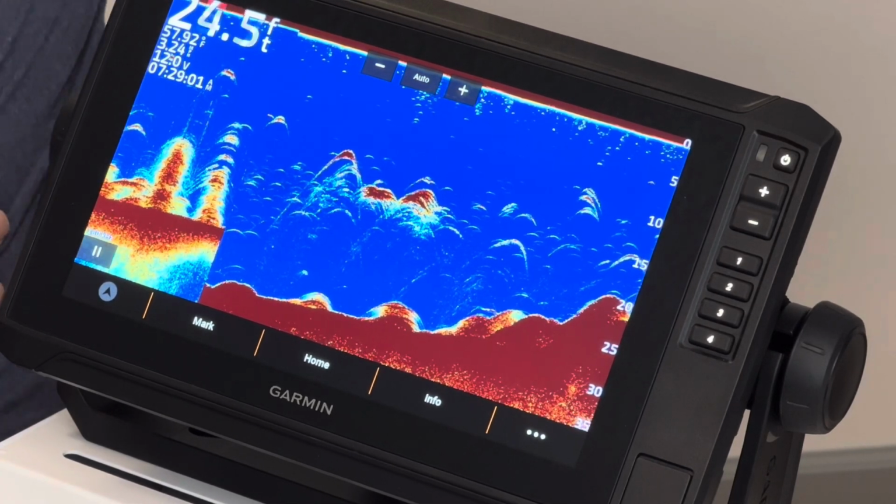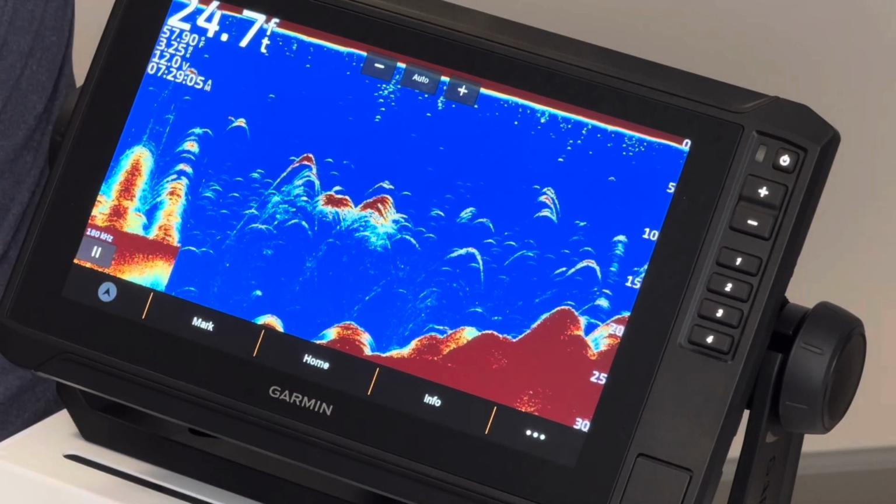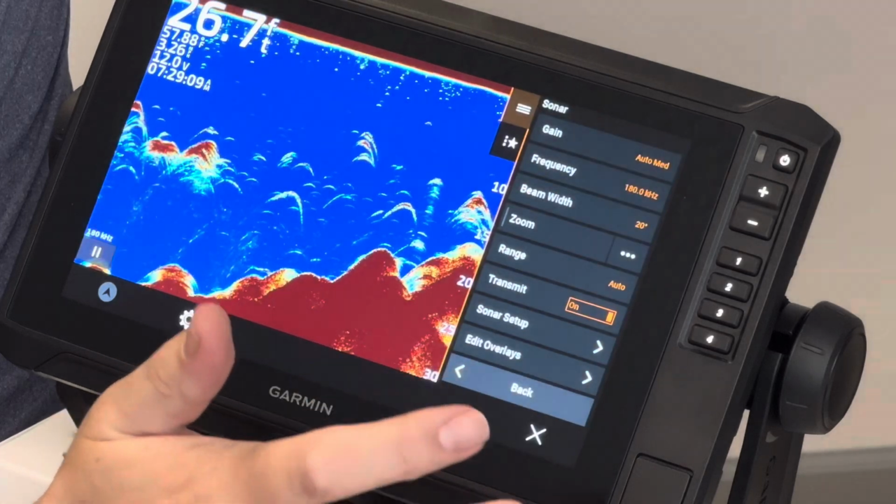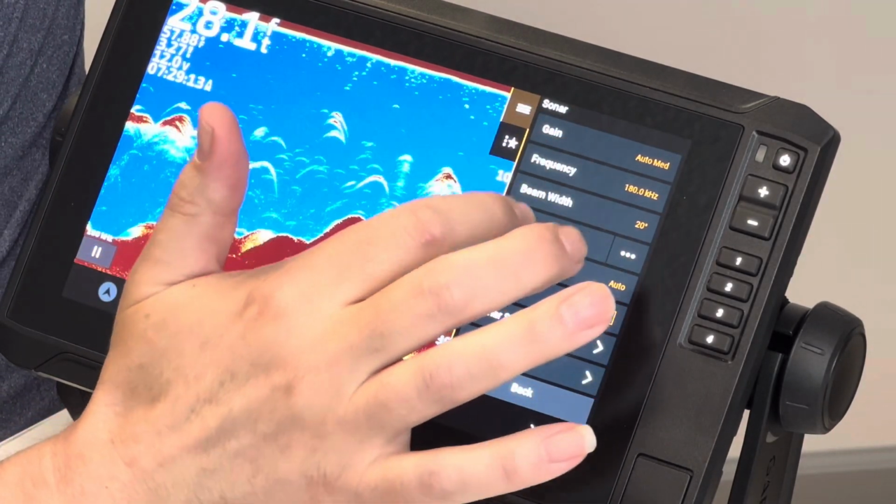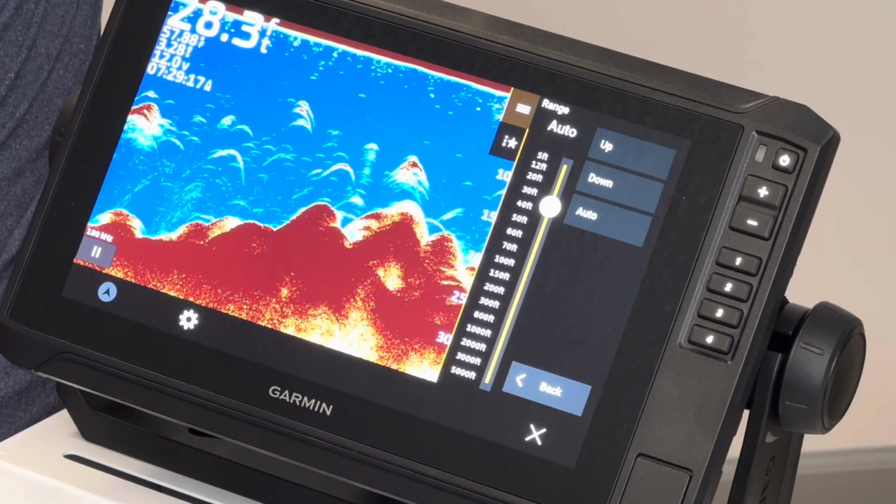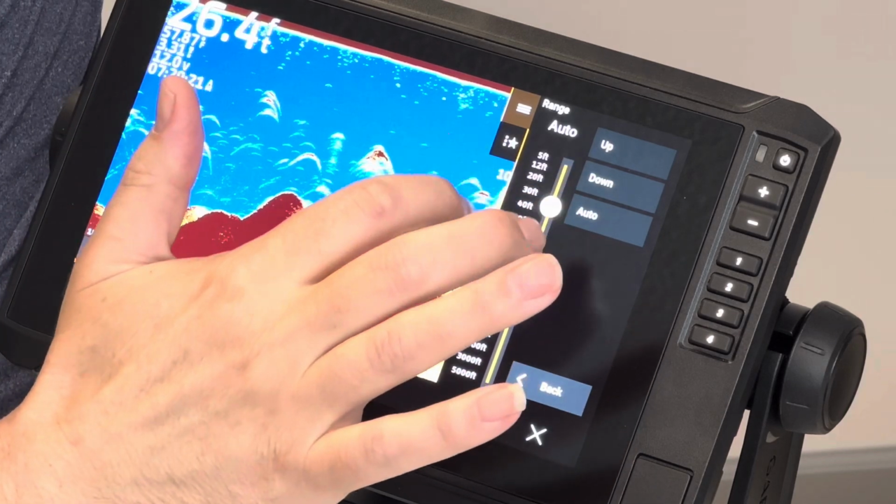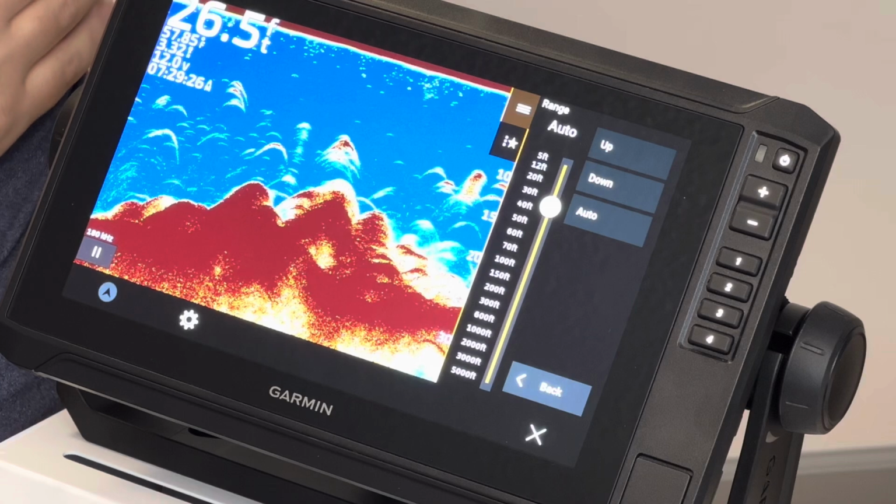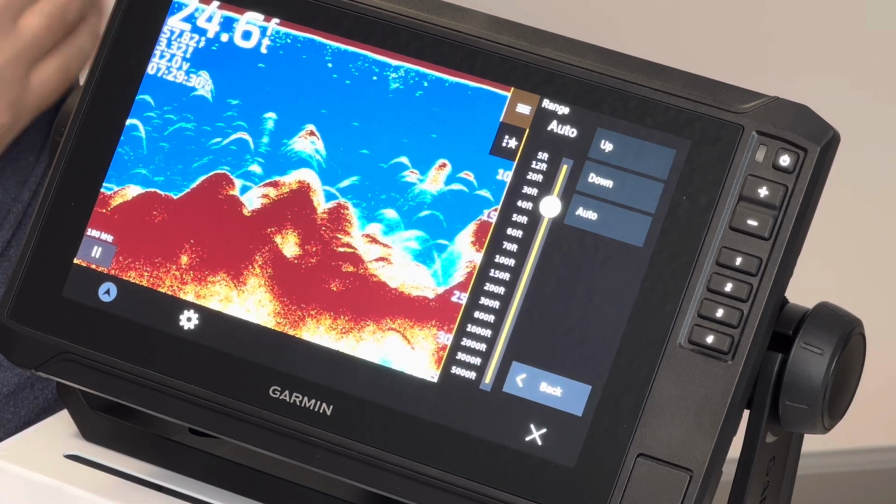So the first thing that you will do is you'll want to go into the sonar menu system, which in this particular case is these three little buttons. And you're going to look for the button that says range. Generally, range should be in auto. What the range is doing is it's the graph that goes up and down the side of the unit. That is your range. You can adjust it, or you can let the computer in the side do it for you.